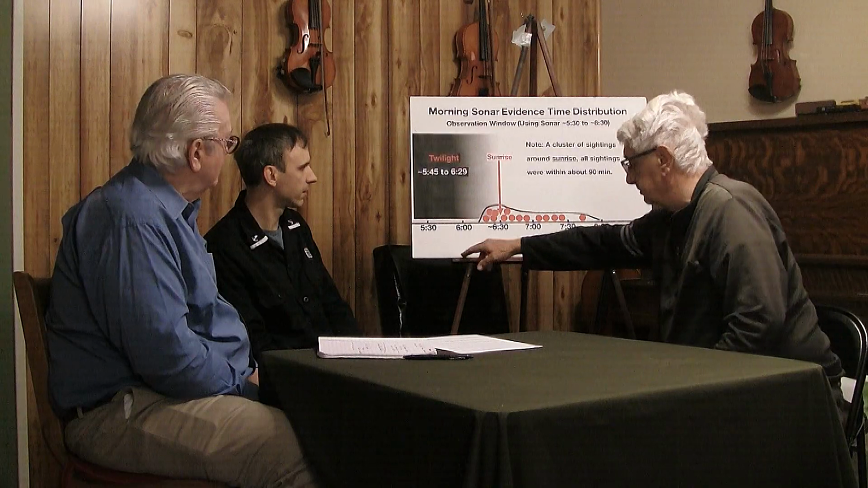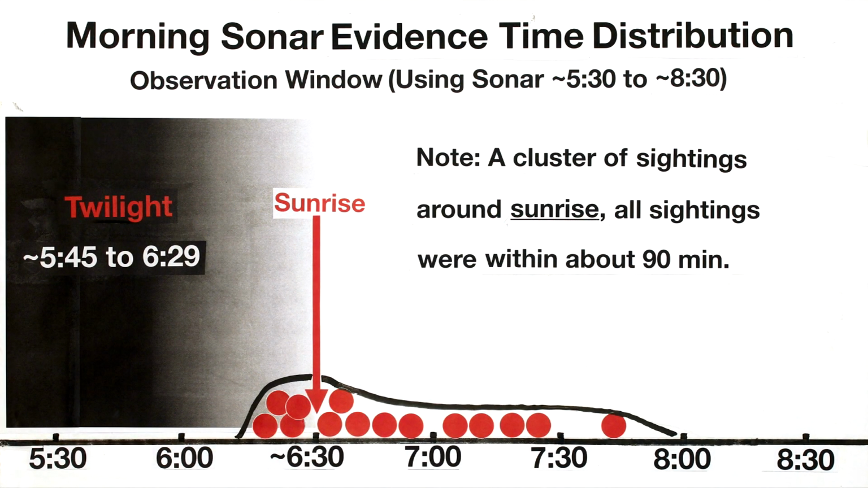So in closing, we've got the morning sonar evidence time distribution. It looks like this is where you get your money. Explain this, would you? Sure. We usually go out about 5:30 in the morning so that we'll hit sunrise, which in the case of September was about 6:30. And I plotted all of the hits that we had, legitimate hits.